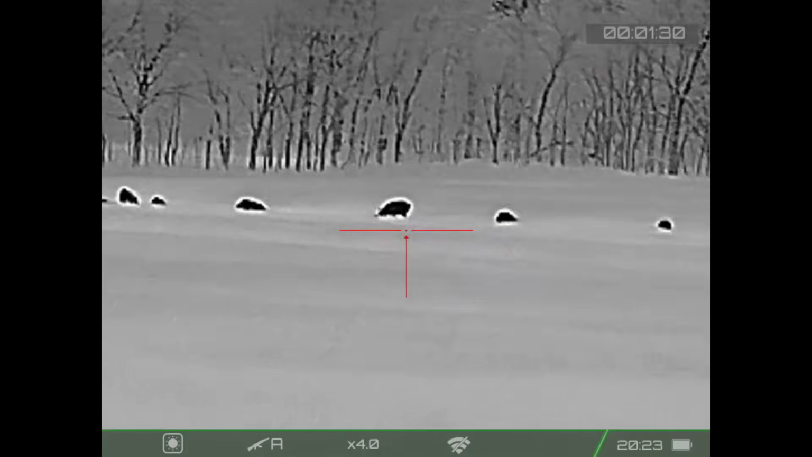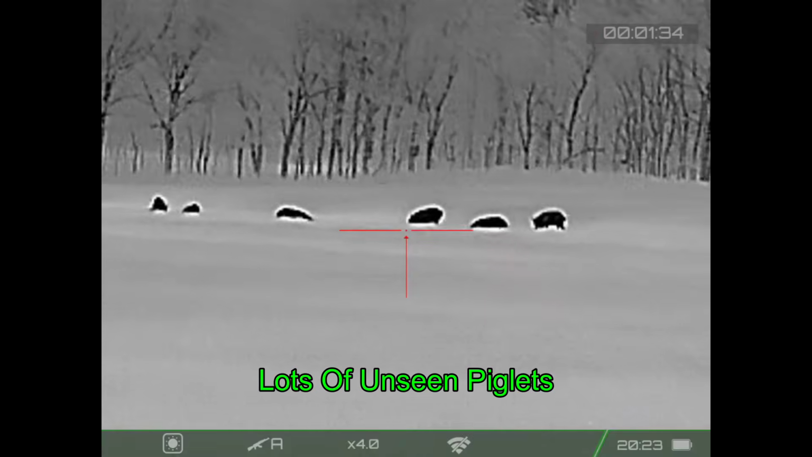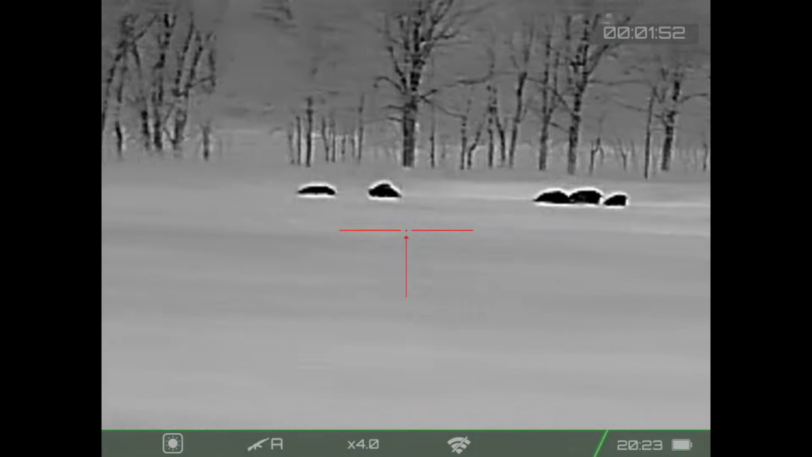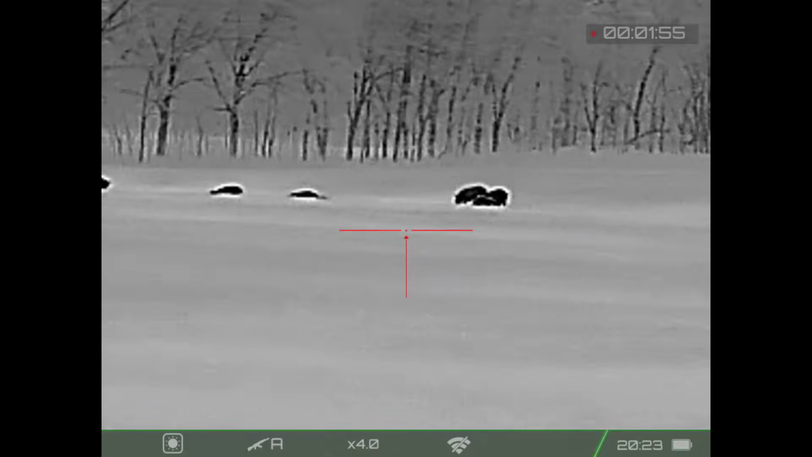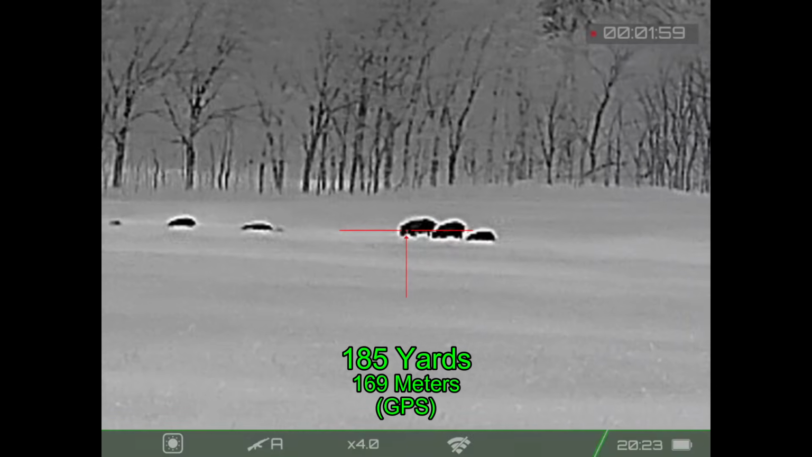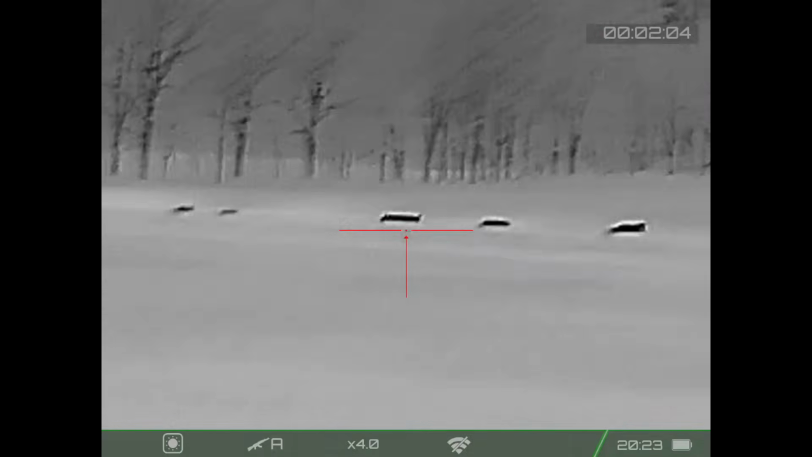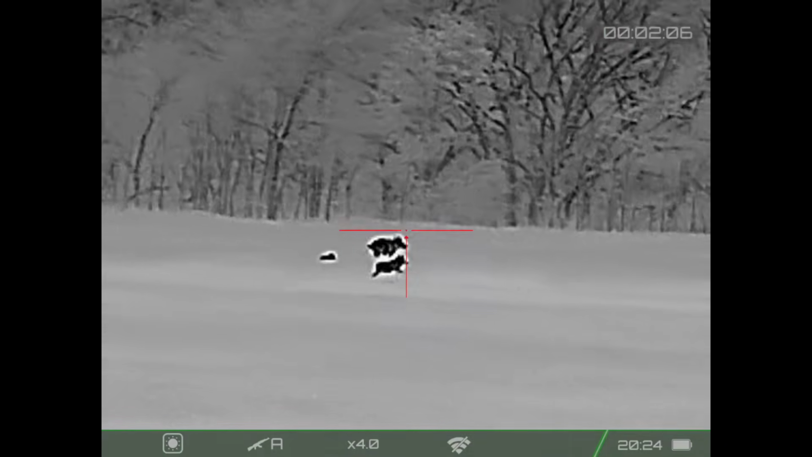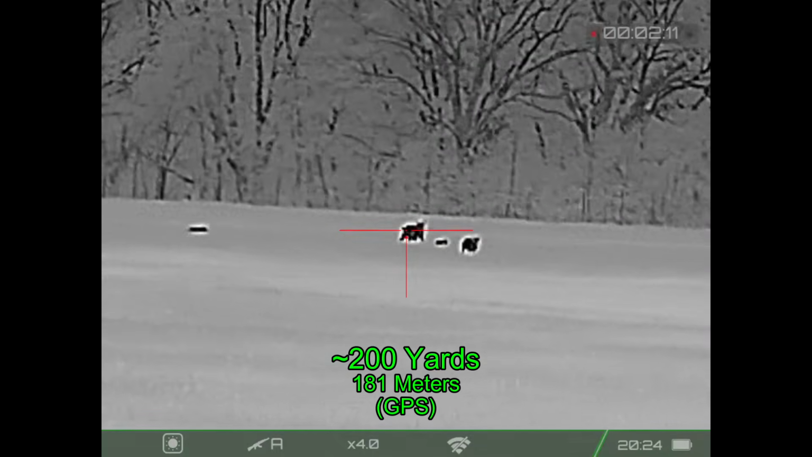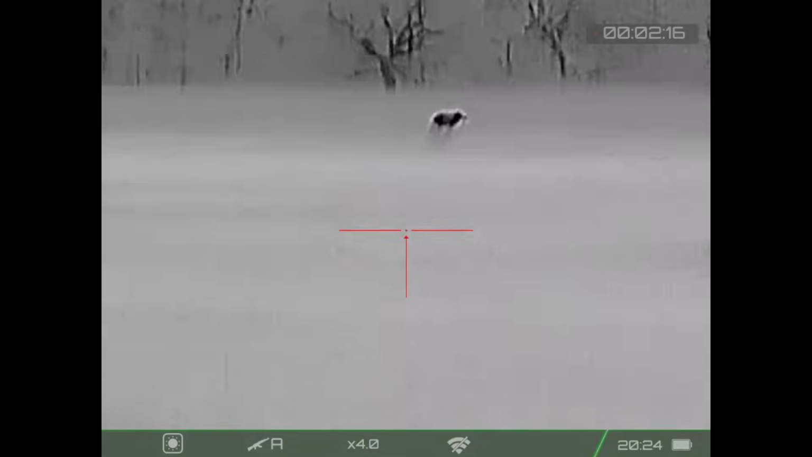And here I've moved up from about 250 yards to closer to 200 yards, trying to get a better view of the hogs in the low area. And here I moved up to 185 yards. This is going to be my shooting point. That hog goes right down. The low area causes many of the hogs to disappear, and I pick up on the runners. Nice shot there. She's down.